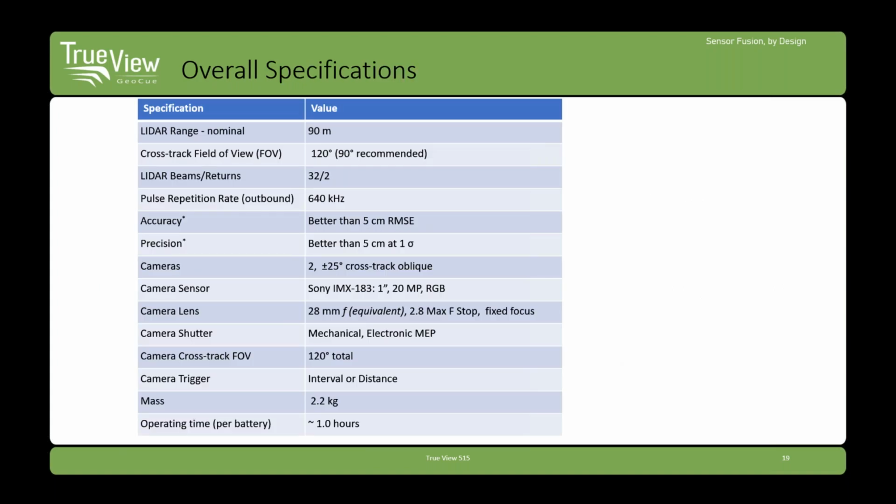So overall specifications for this system: range is a hard number to give you. I'm going to say this is a general purpose 90-meter sensor, but it depends on what you're flying. If you're going to fly a coal pile, you're going to want to fly a little bit lower. If you're doing just topo of a vegetated area, you can probably fly a little bit higher, but we have to pick a number, and so I'll pick 90 for this. I think it is a good general purpose number.